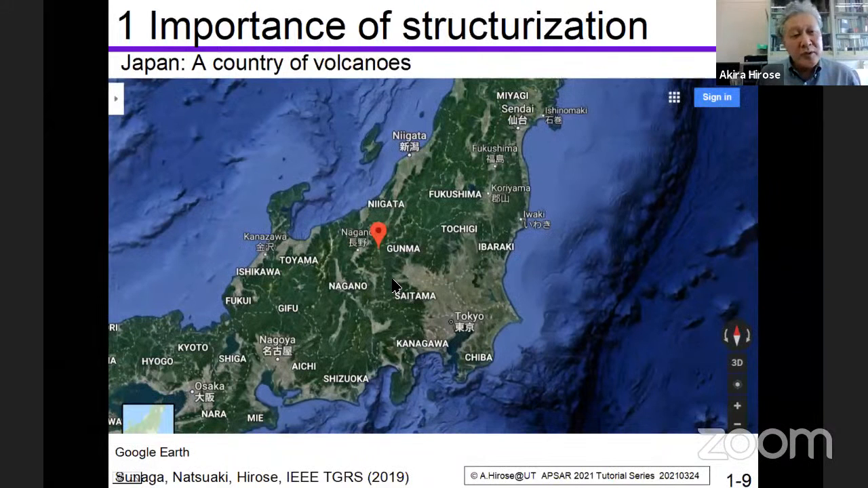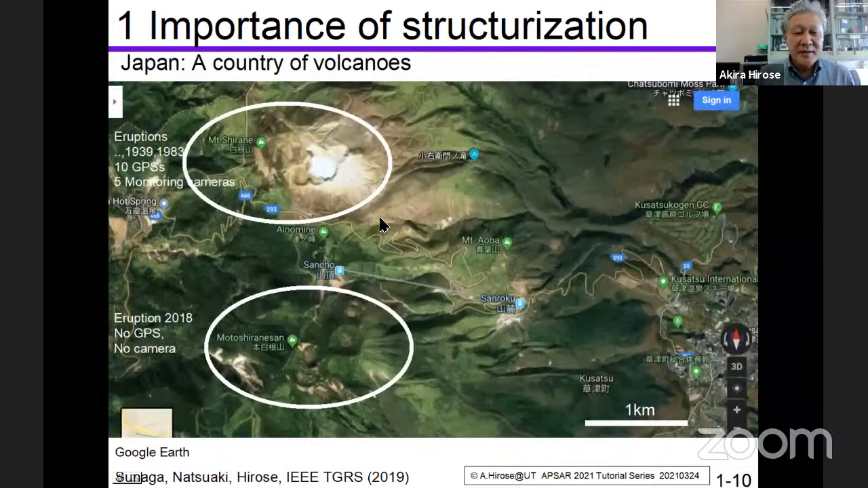This is an example. About 2 years ago, we had a not so big eruption, but an eruption in Gunma prefecture. There, we have Mount Shirane. It is an active volcano, and it is located in a sightseeing place.